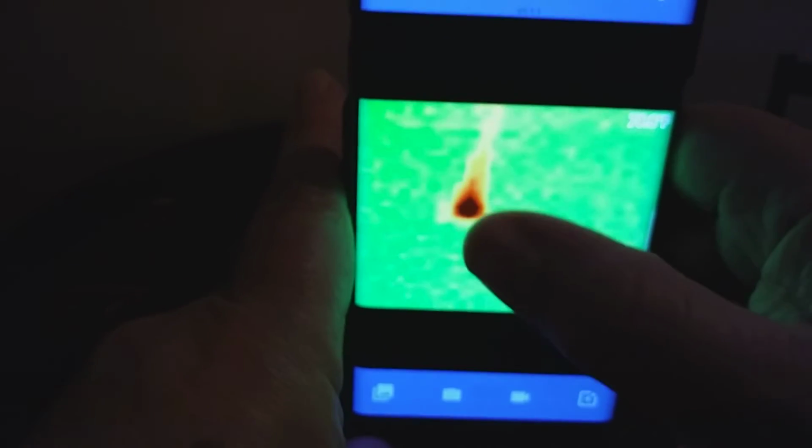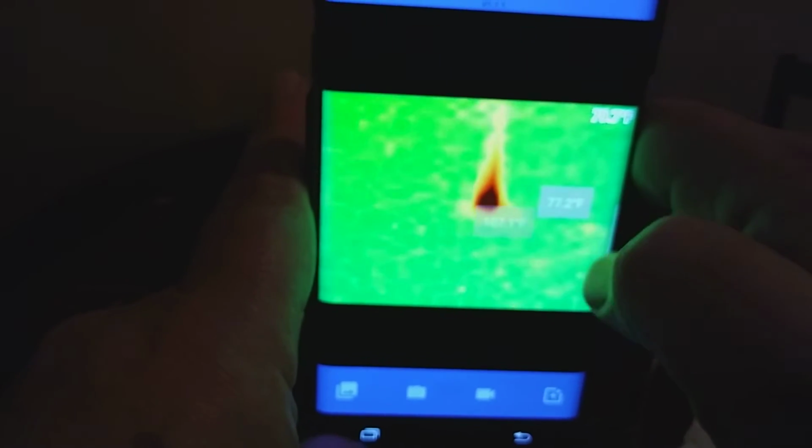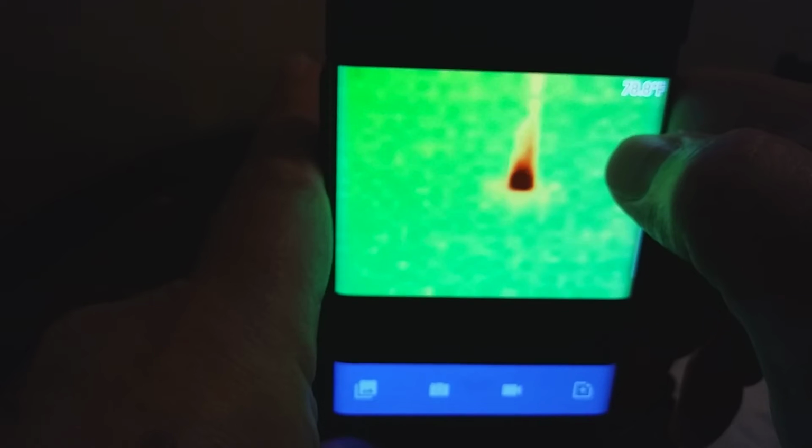Okay, so there is the candle burning, and if you push on it, it'll actually center the temperature. So like 107, 72 in the background. There, it does have a centering. It doesn't show you the center, but if you go to the center, you may trip it, like 120 something right there.